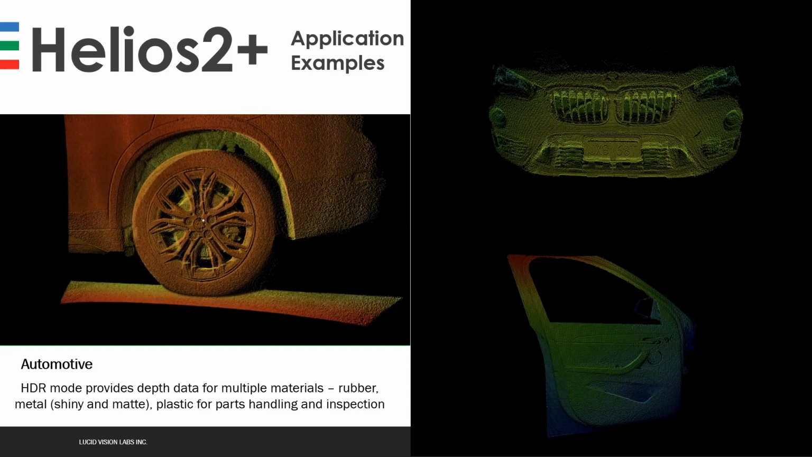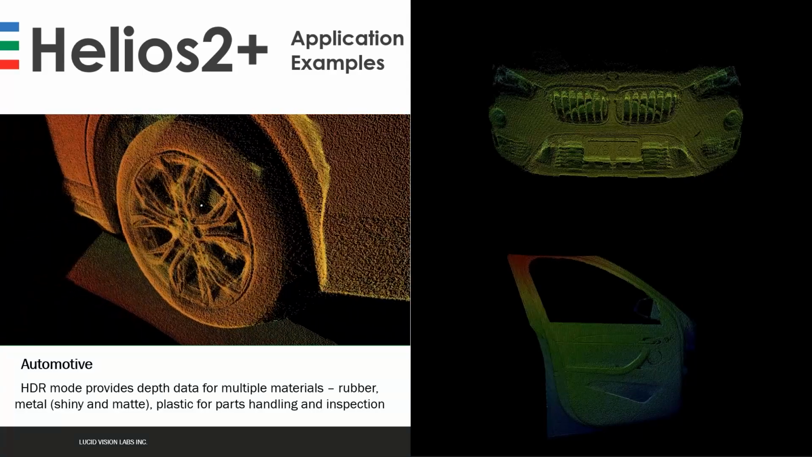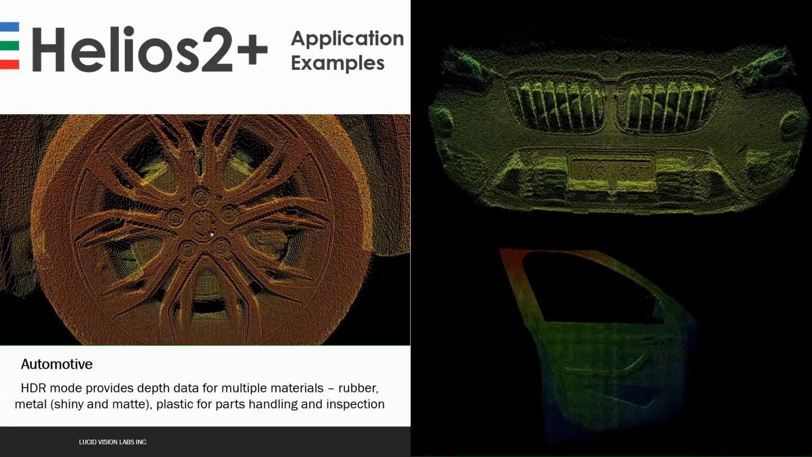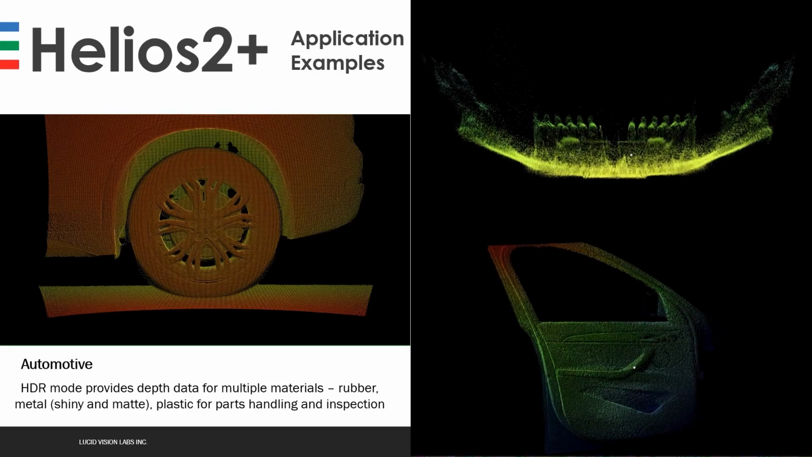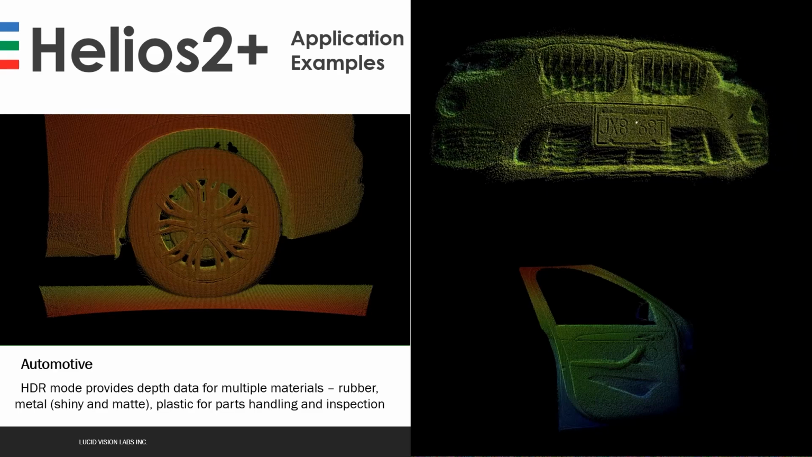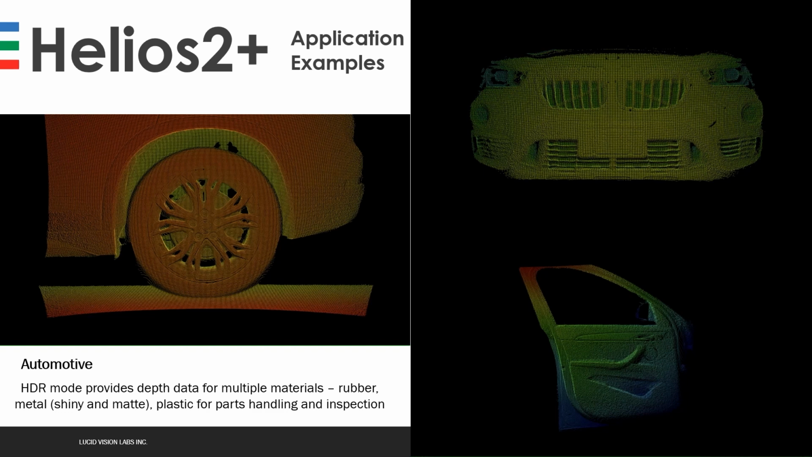You can see in the first one, focusing on the tire of the car, the quality of the point cloud that can be achieved using the new HDR mode. And looking at a few other parts of the car, again, a very difficult object to scan with usually time-of-flight technology or other scanning technology. In this case, with the new HDR mode, we get very high quality point cloud with very few adjustments. We just use the camera and enable the HDR mode. The parameterization is minimal. So how is it done?